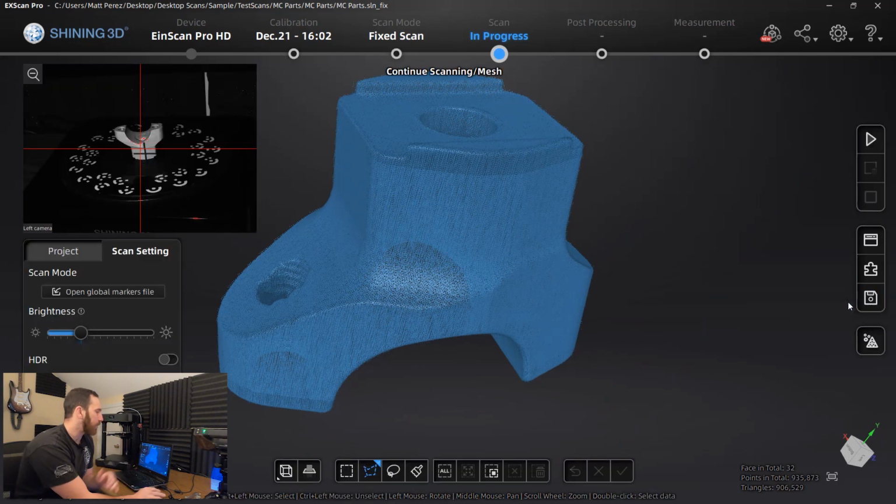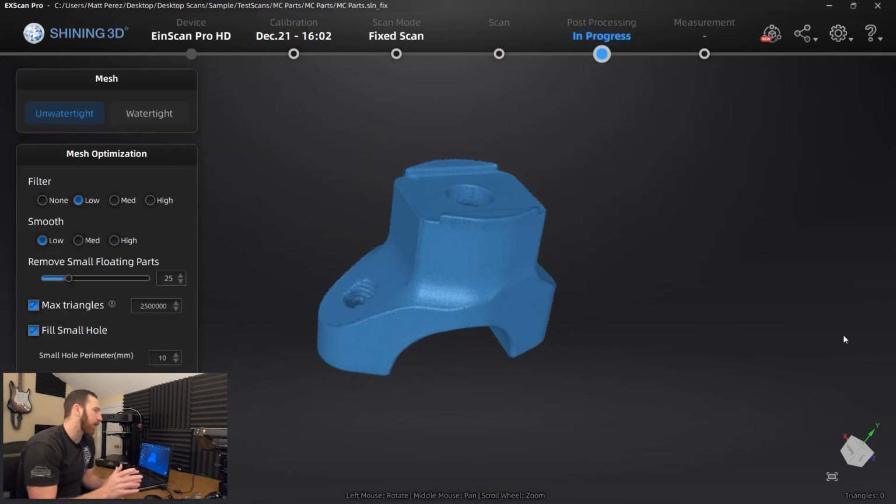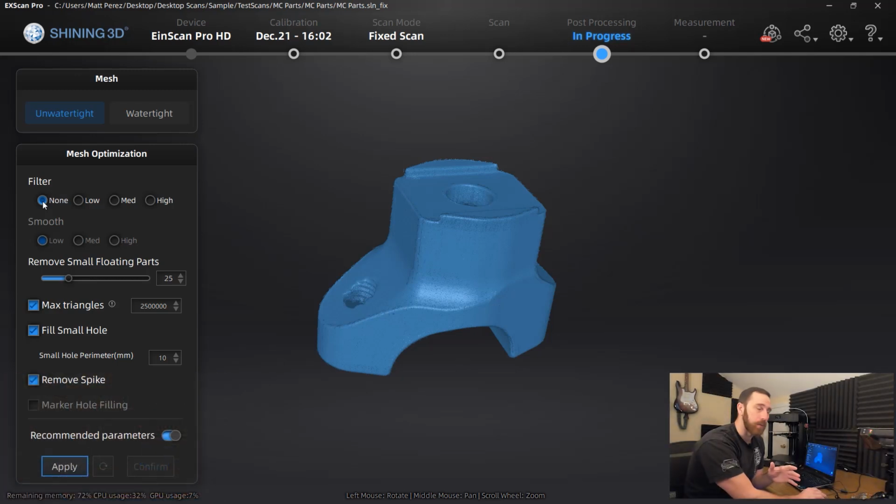Once we've done that optimization, now we have the option to mesh the model. Now, meshing the model takes it from all of these points that we have, this point cloud, and then it applies triangular faces between all of them. Now, we have a couple of options here, and this is a good time for us to talk about what some of these options do and why we're not going to use them.